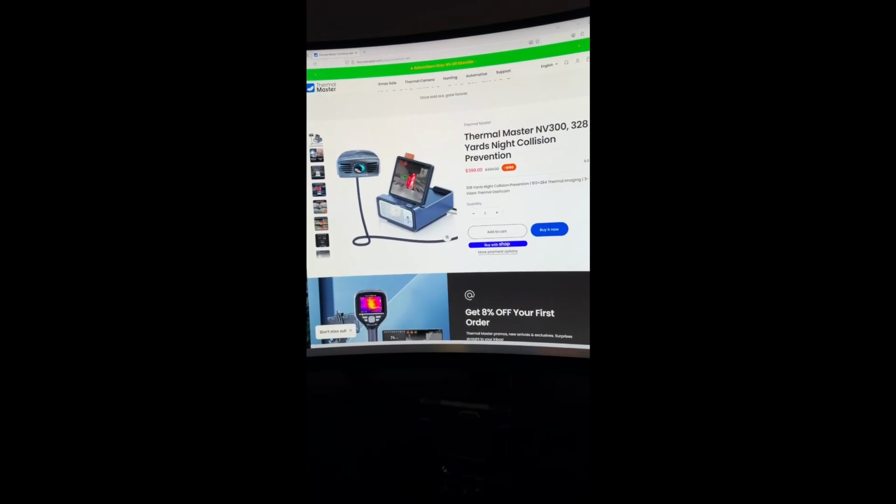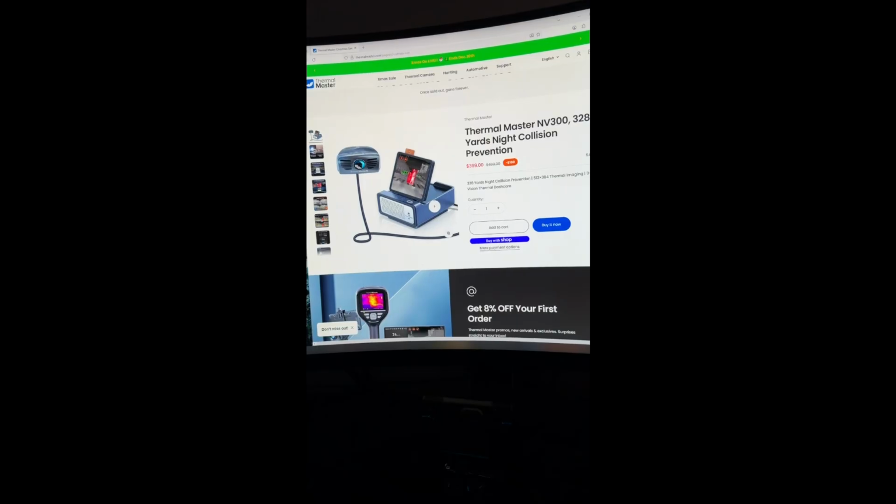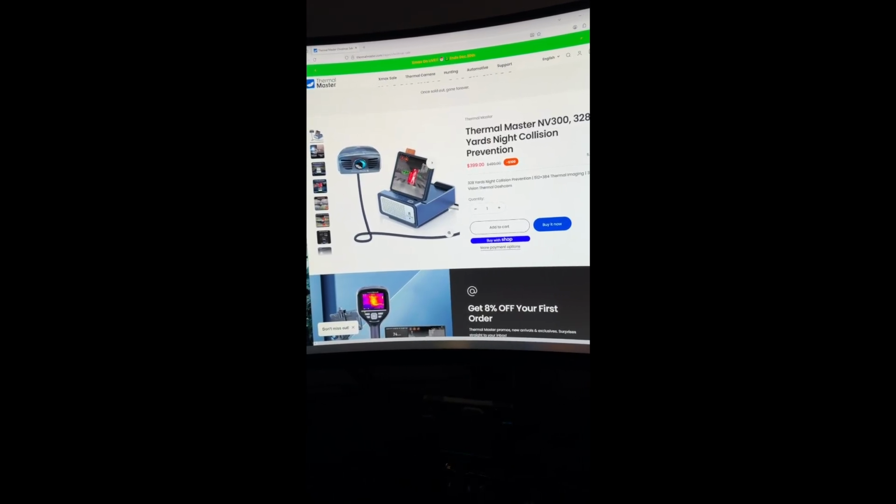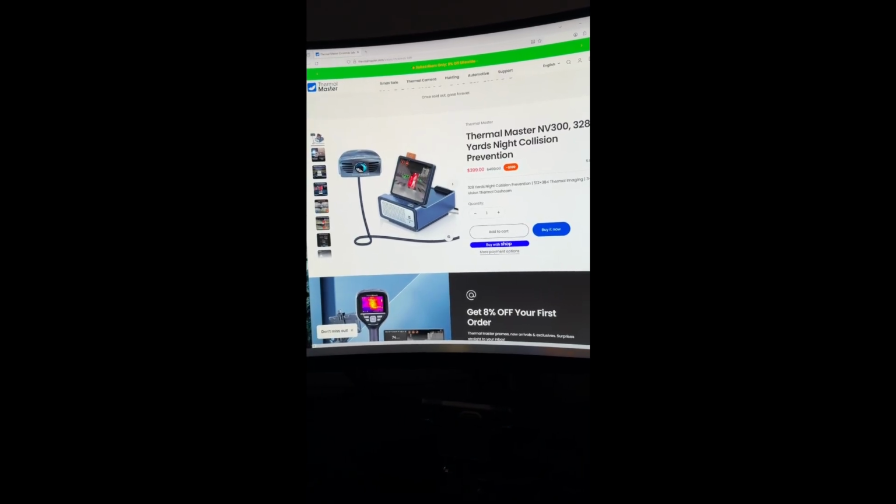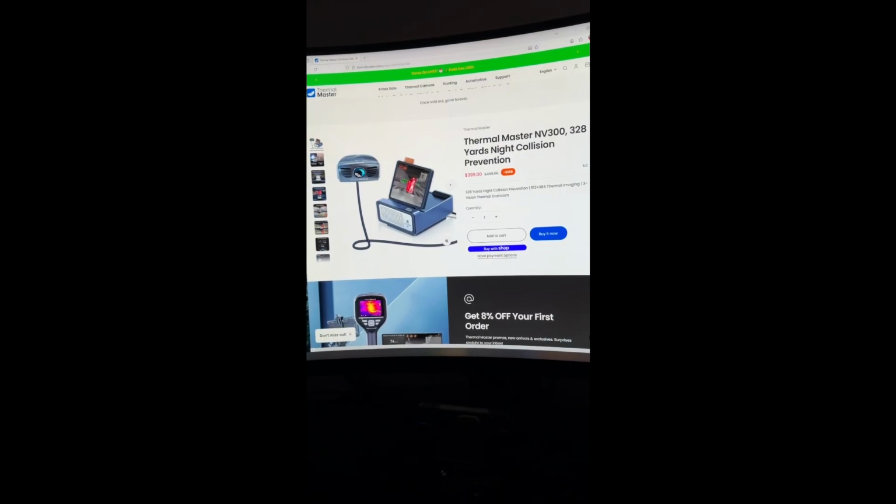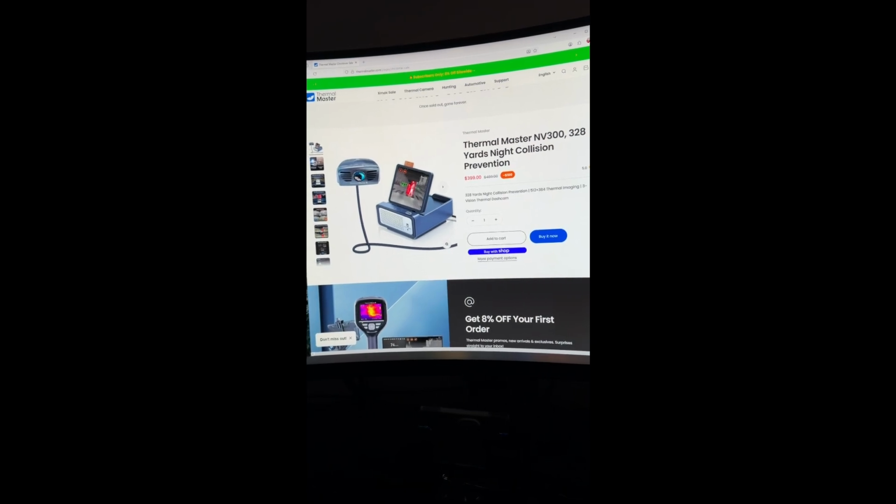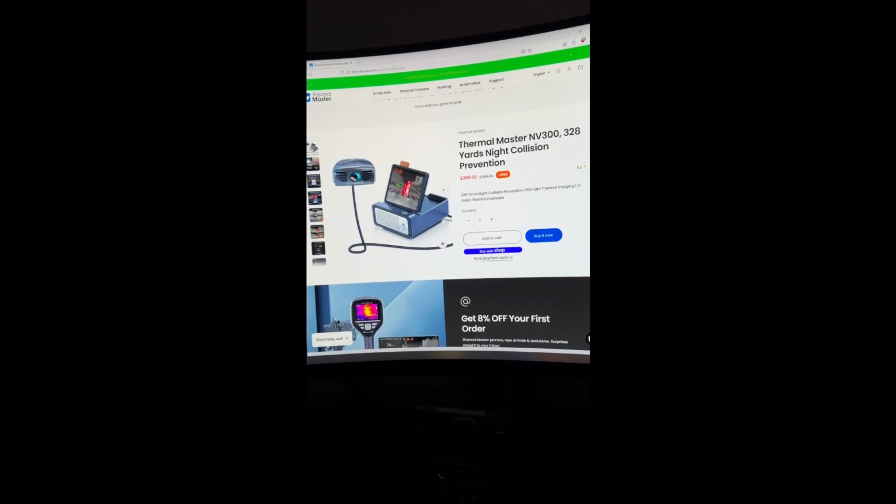The only issue with this one, the less expensive one, is the size of the screen. It's about 4-inch by 4-inch square. Not a huge screen. So unless you place it really strategically, your eyes kind of have to refocus on that small screen and then refocus back on the road. So that's the only downside to this one.